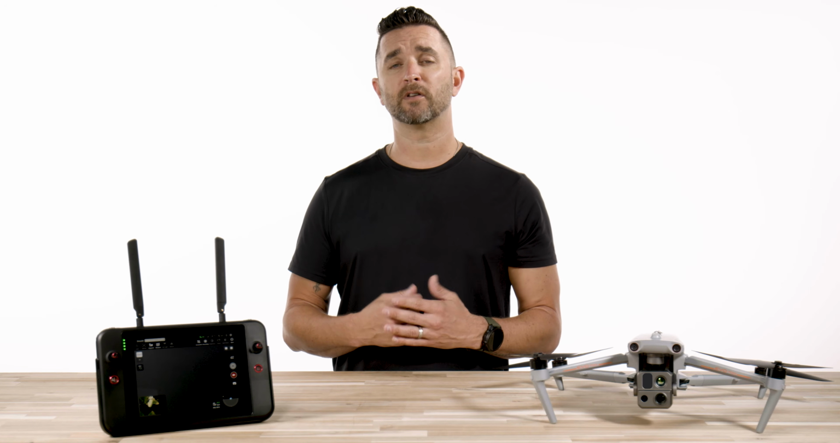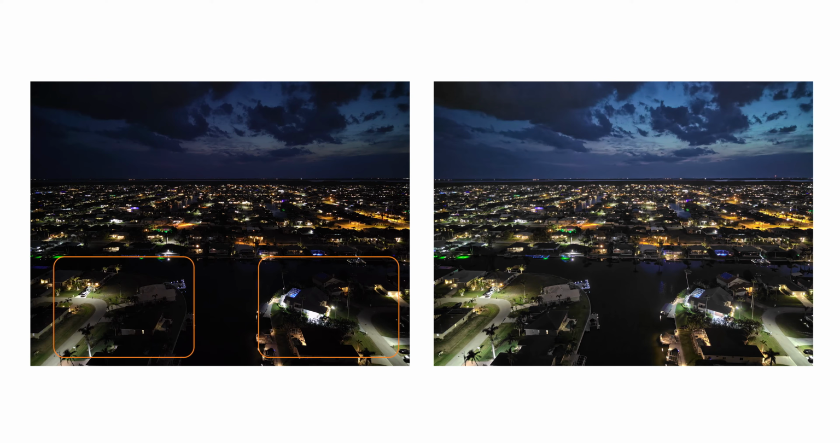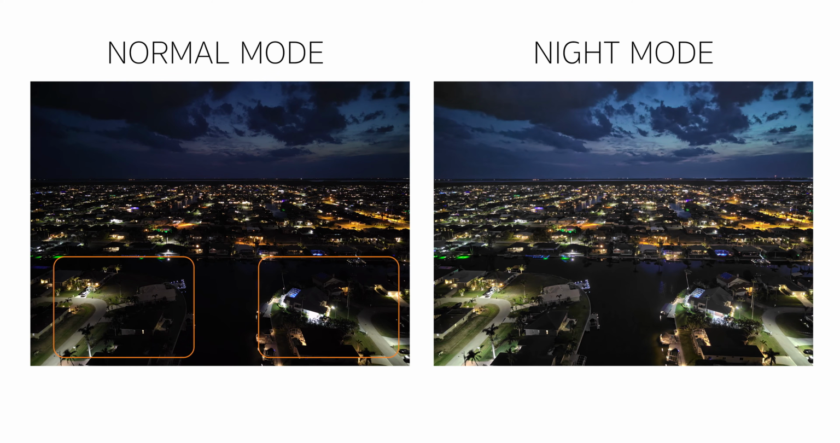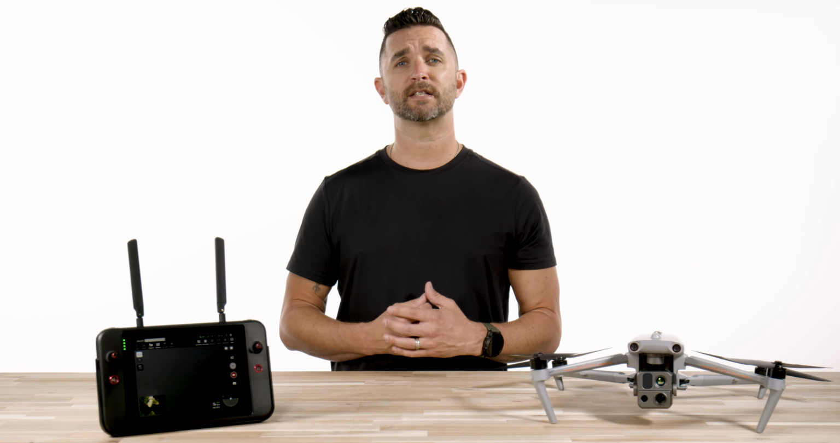Another use case would be for law enforcement in a suspect search or trying to get situational awareness. We're going to stop the video here and show you a great example of the differences. These two houses are illuminated by a street light, and on the left-hand side, you could barely make out the street, and if somebody was standing there, you would have a difficult time identifying them. Now, on the right-hand side, I can clearly see both sides of the street, and the night mode option actually illuminates the front yards of the houses as well. If I was searching for somebody, I would definitely use this mode combined with a thermal to give myself a higher chance of finding them.